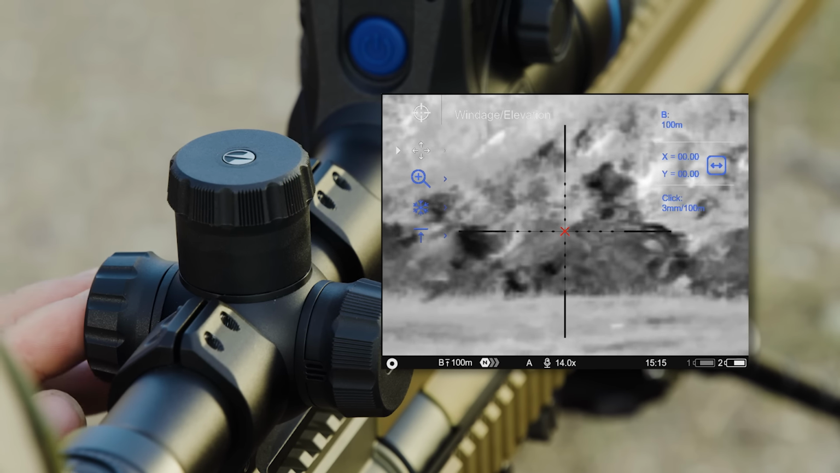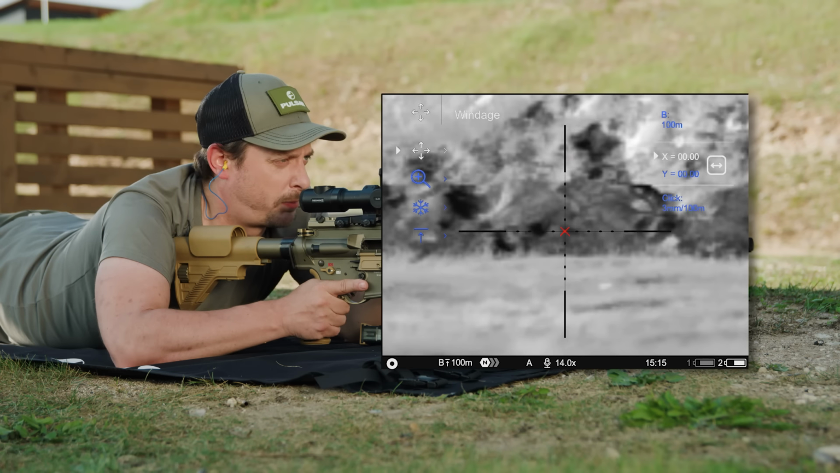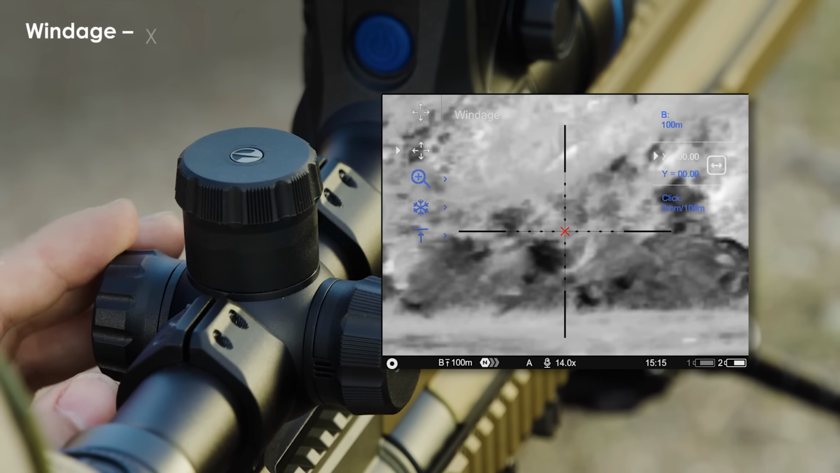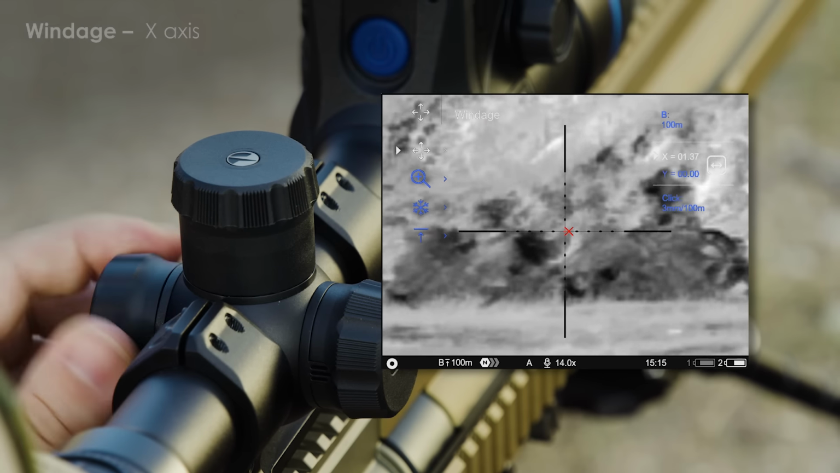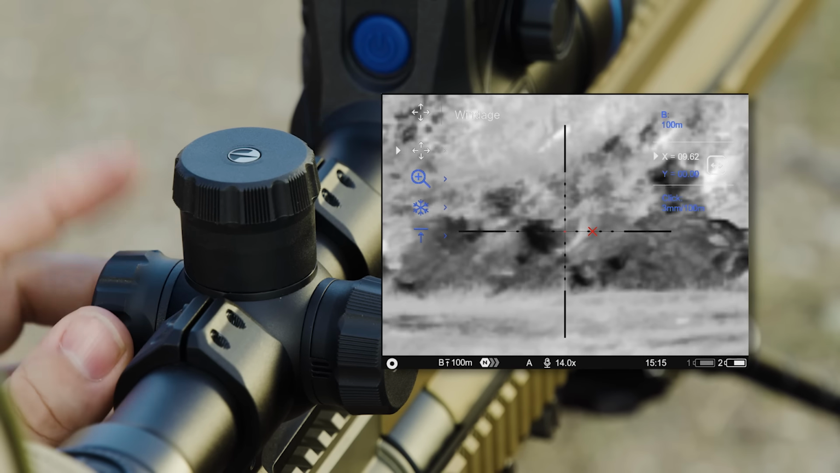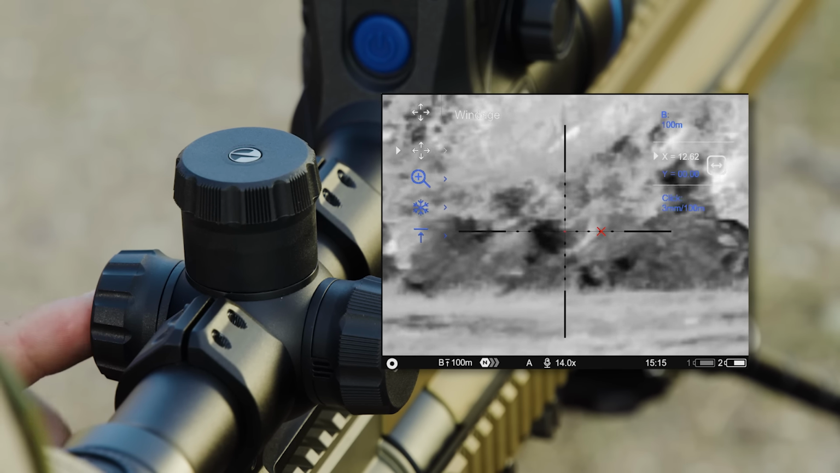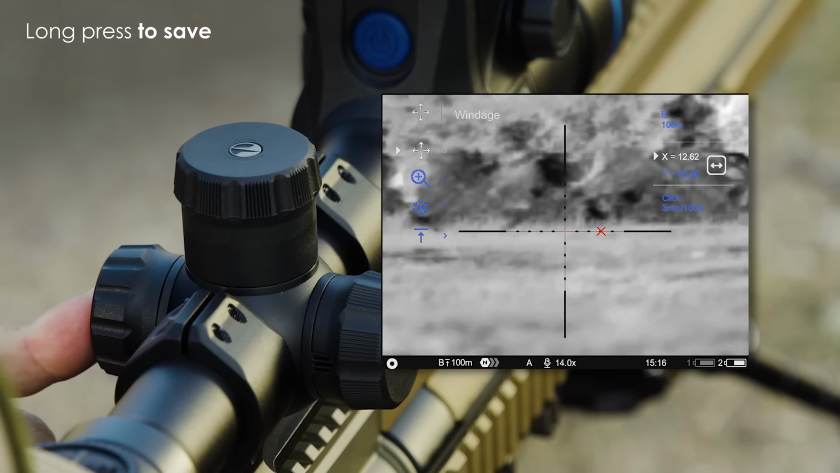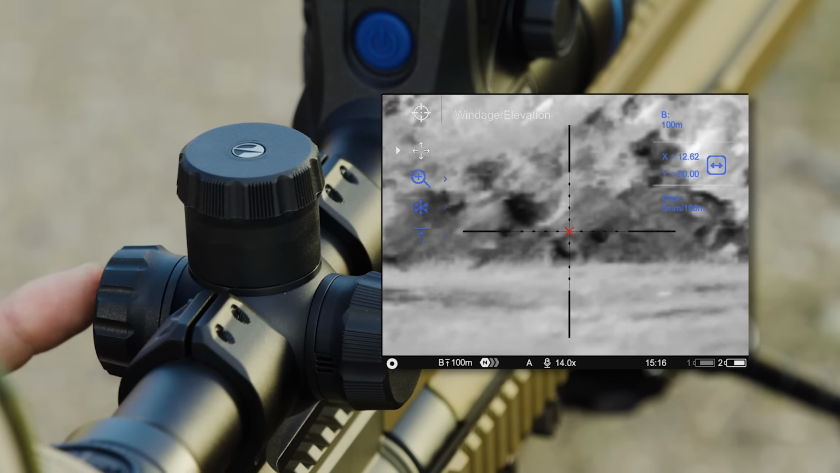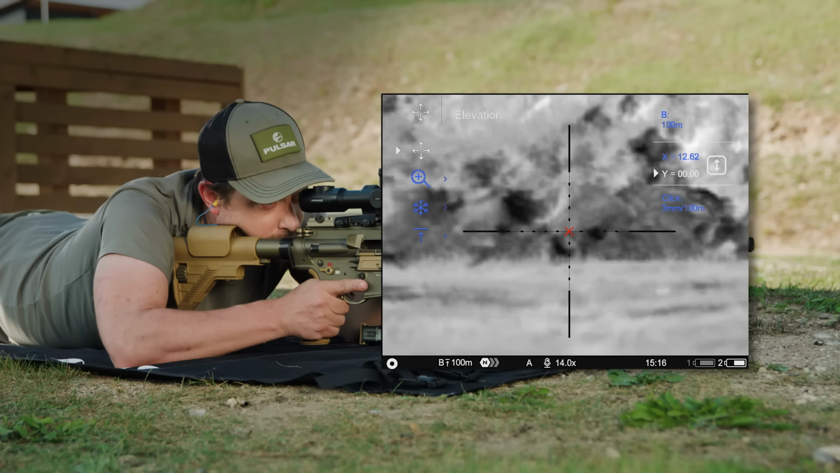Now luckily this scope has a digital first focal plane reticle, so I'm going to go windage right 3 mils, so 1 mil, 2 mil, 3 mil. To make it easy, I'm going to long press here to move the reticle to the right.